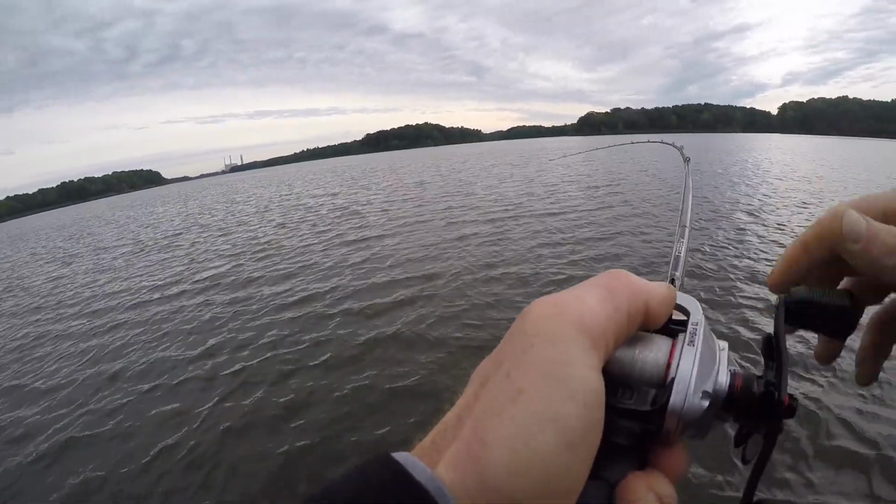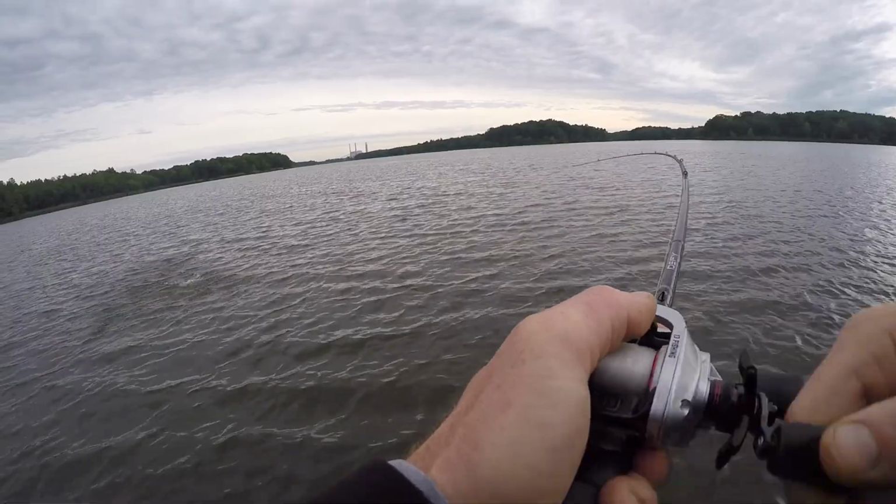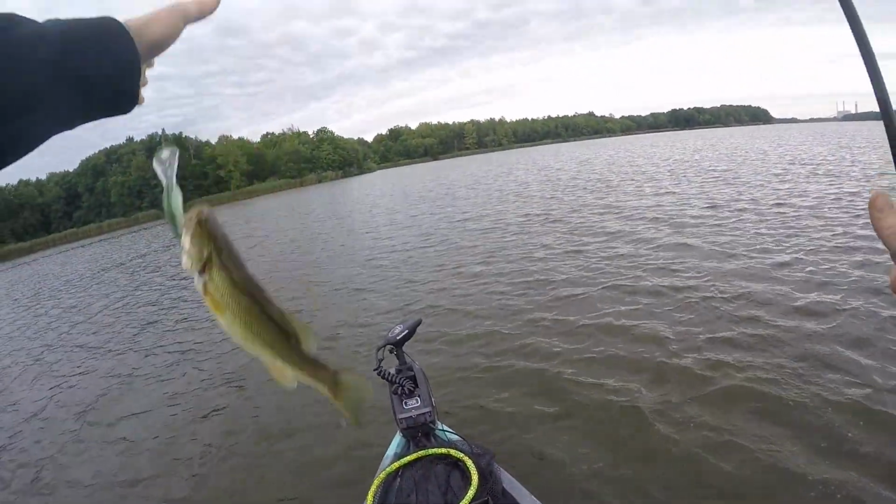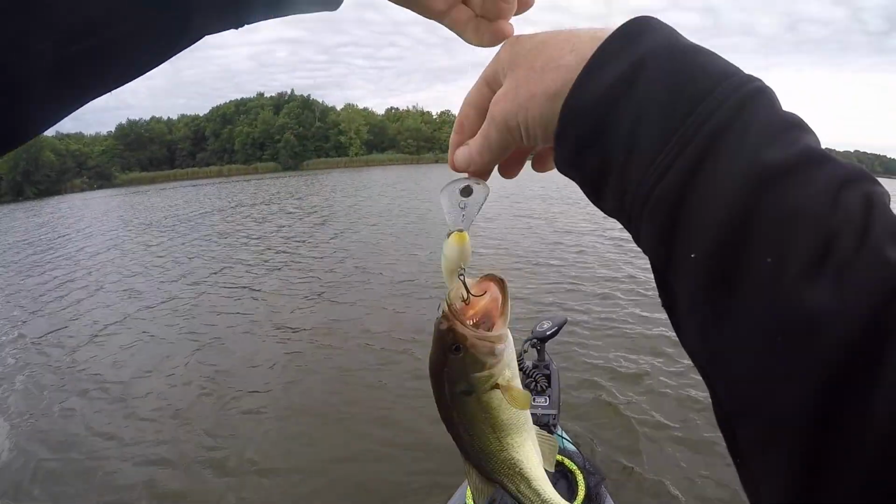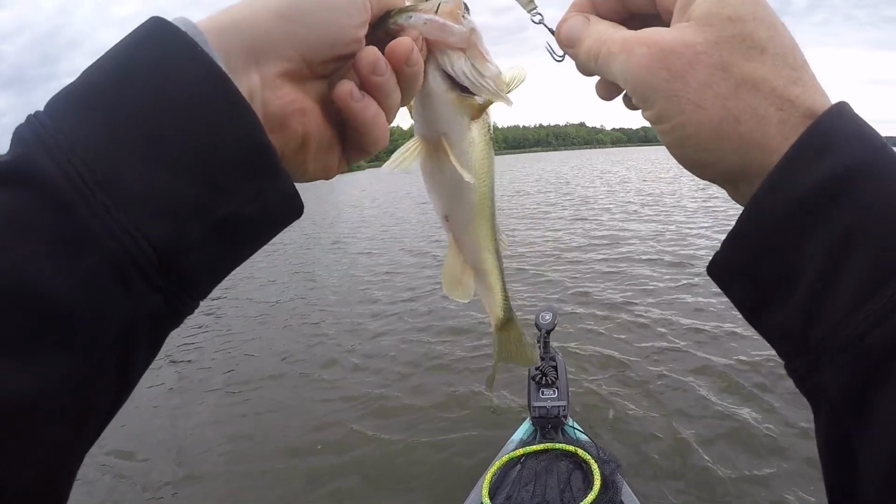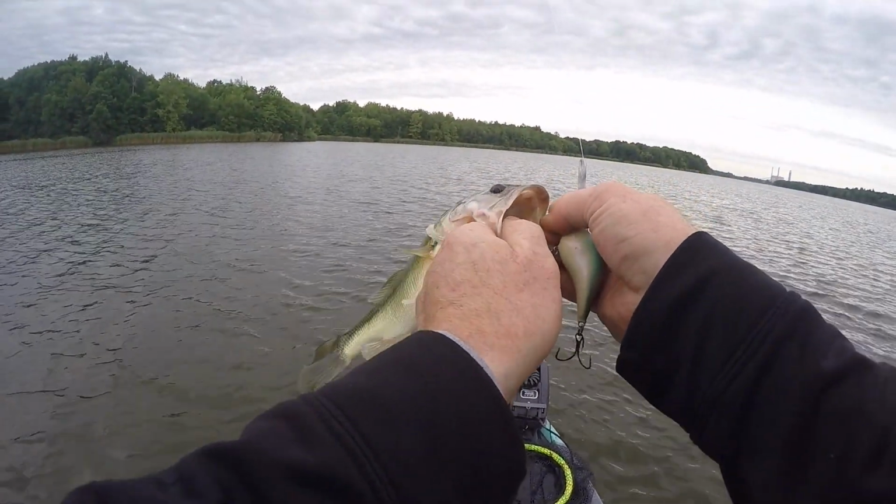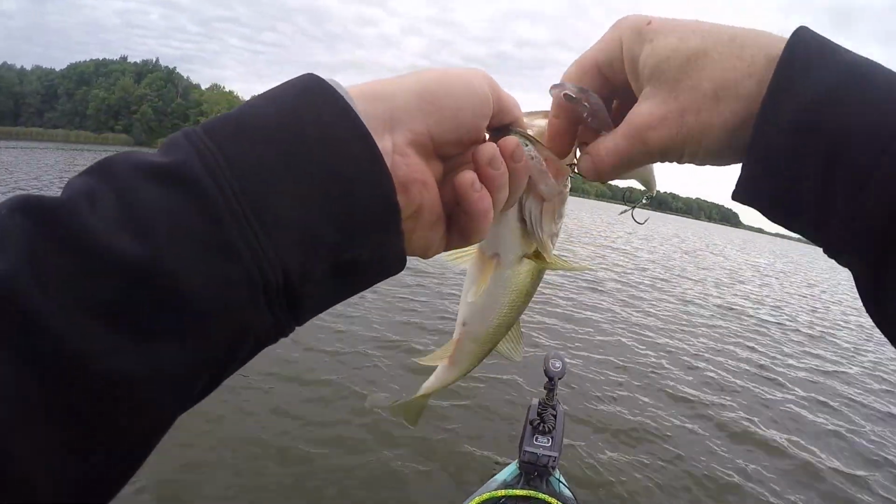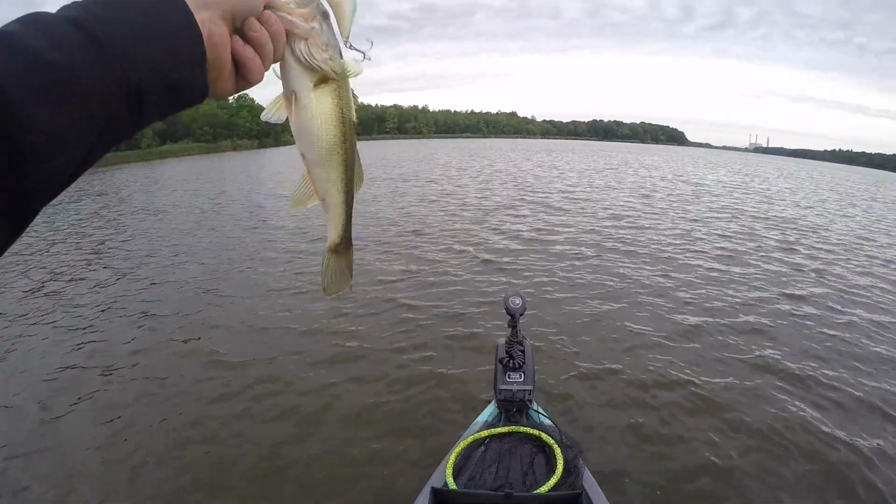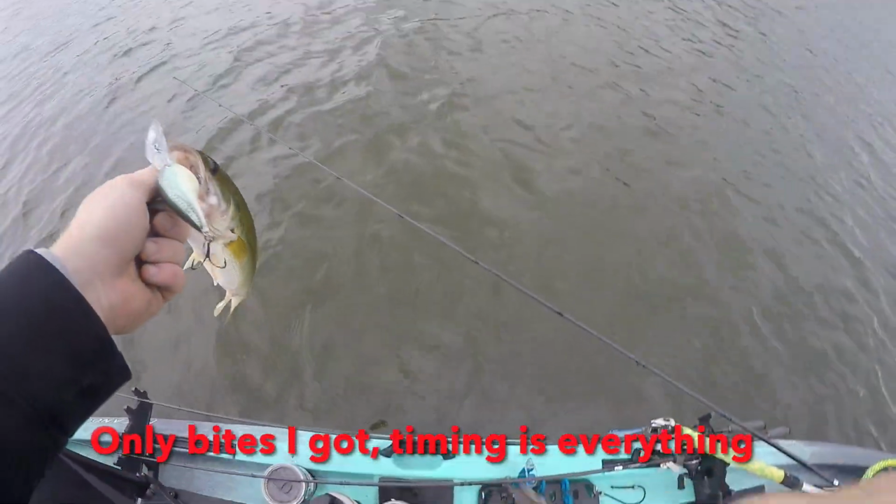There's one. It's coming up. Little tiny guy. Goes to show you these little fish will still eat big baits.